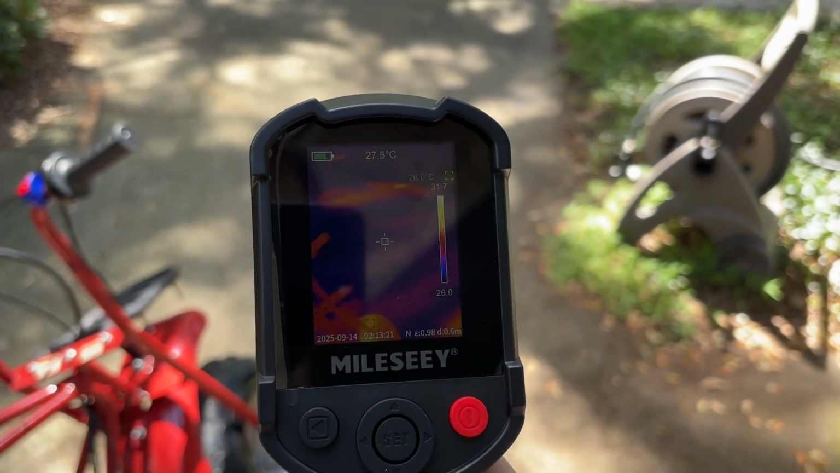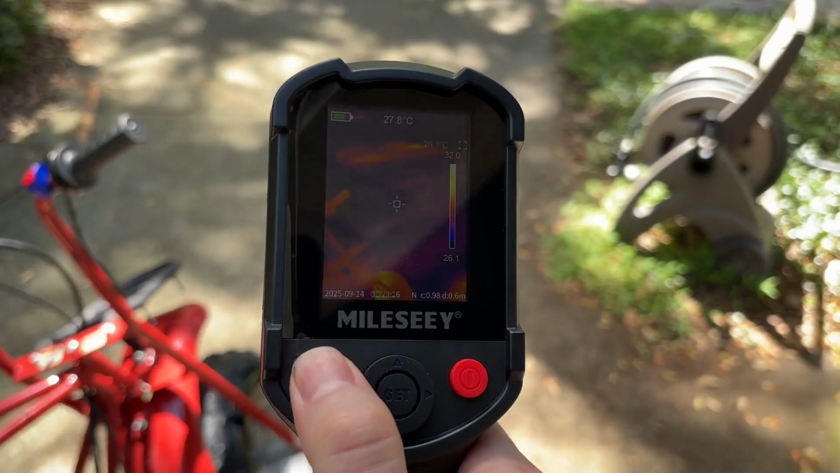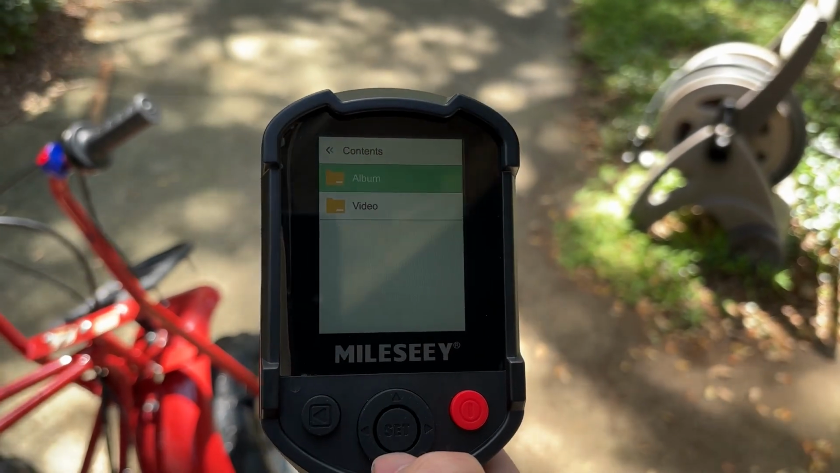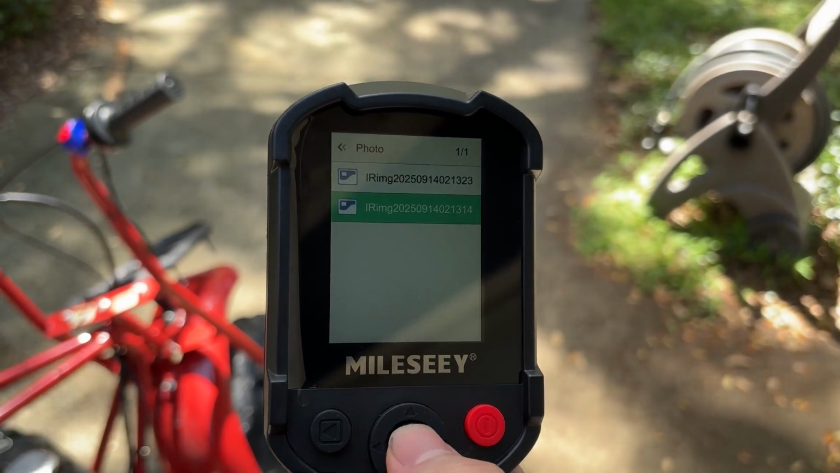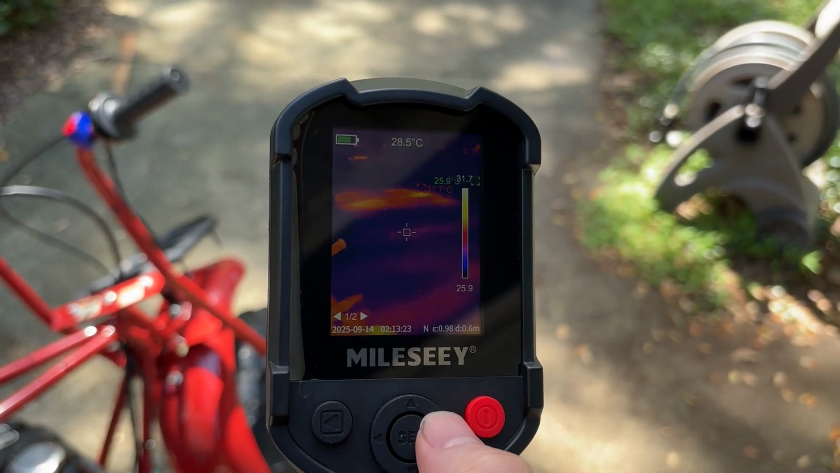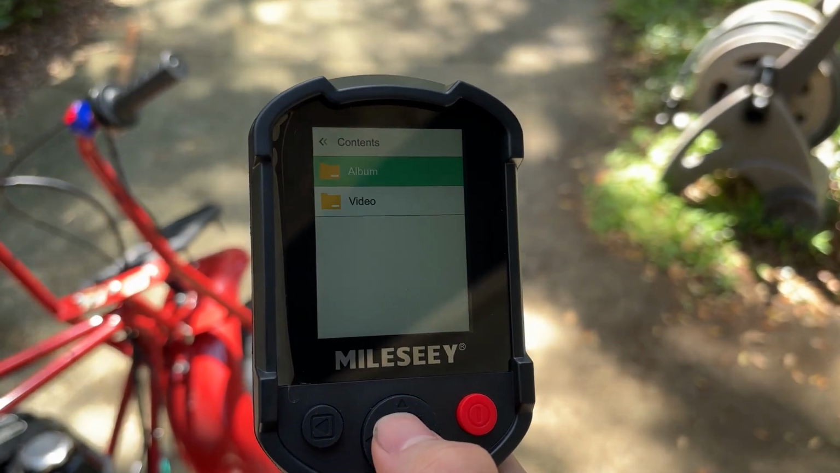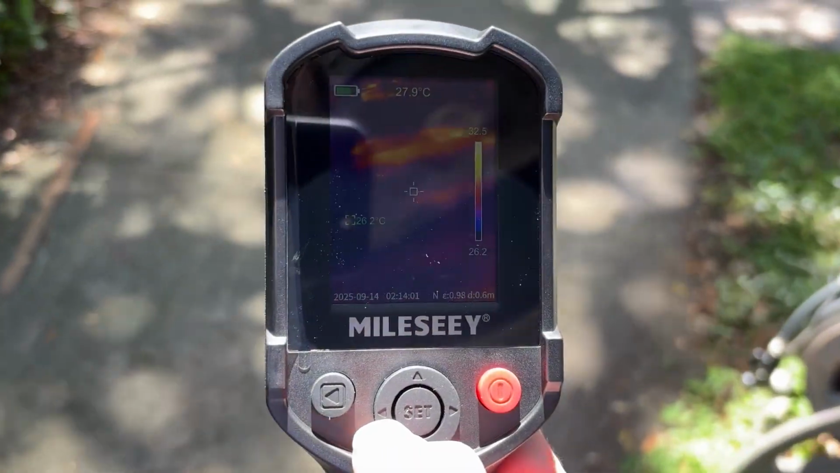Okay, let's talk about a couple of features here. If you click the trigger, it will save a photo of that. We can then select an album of photos or videos, which is awesome. So if I go back to the photos I just saved, here's the two. Now I can scroll through them. That's pretty cool. So I'm just going to delete these. I've got no need for those. Click the power button and you are back over. So you can do photos, you can do videos.